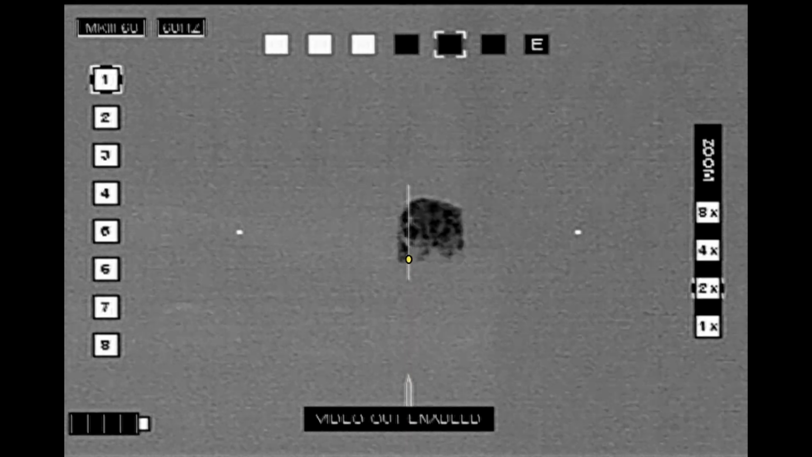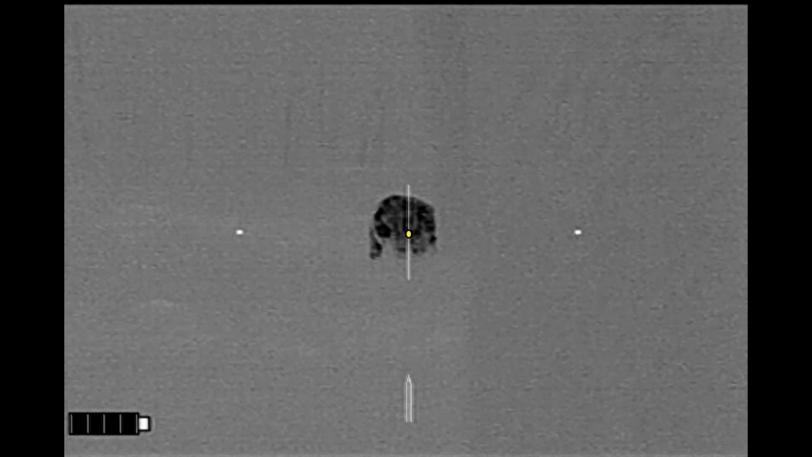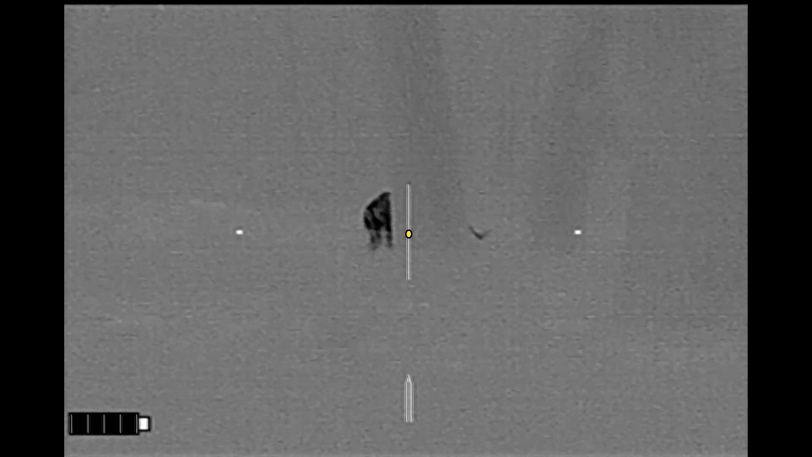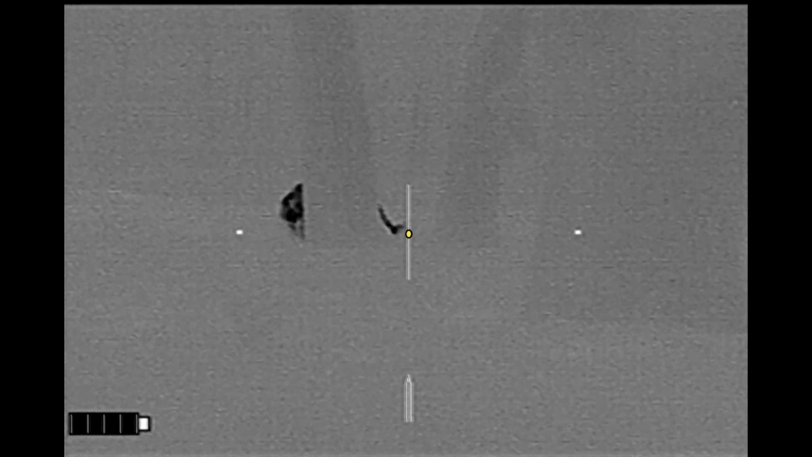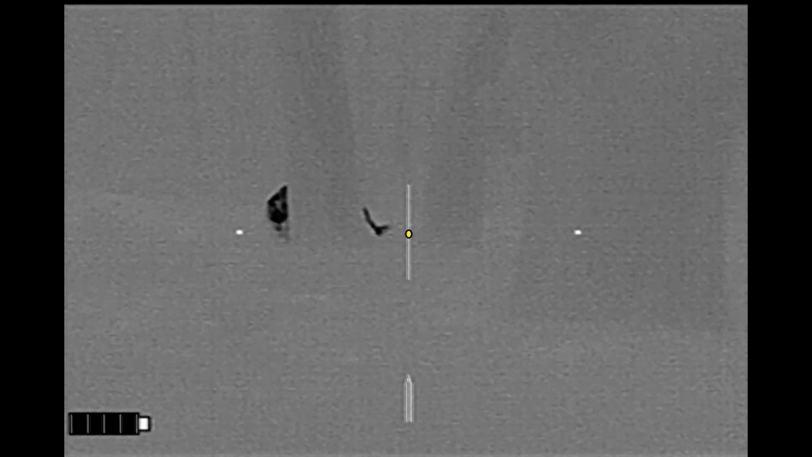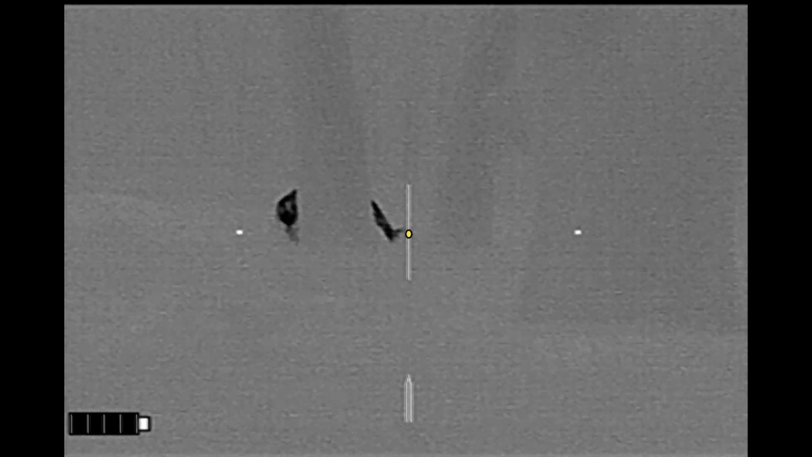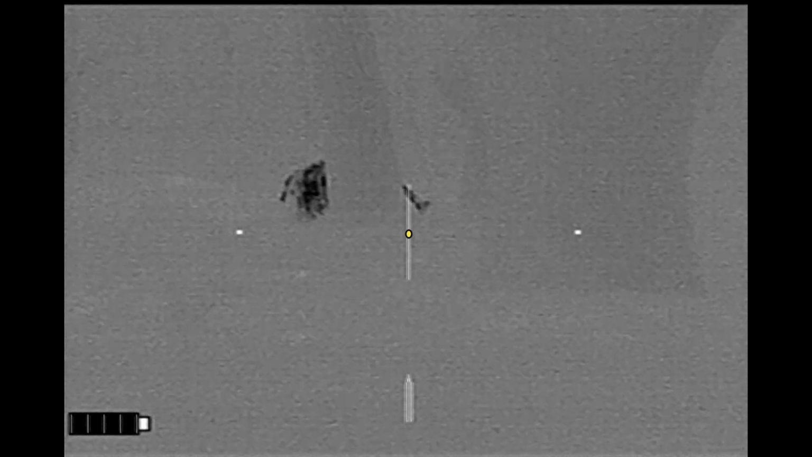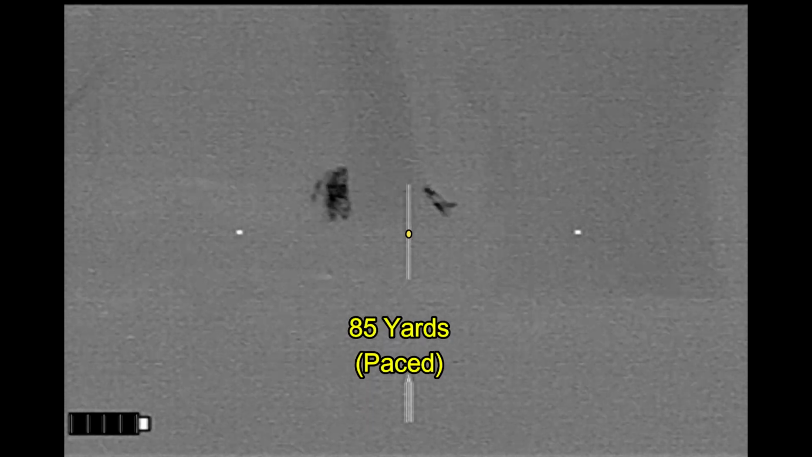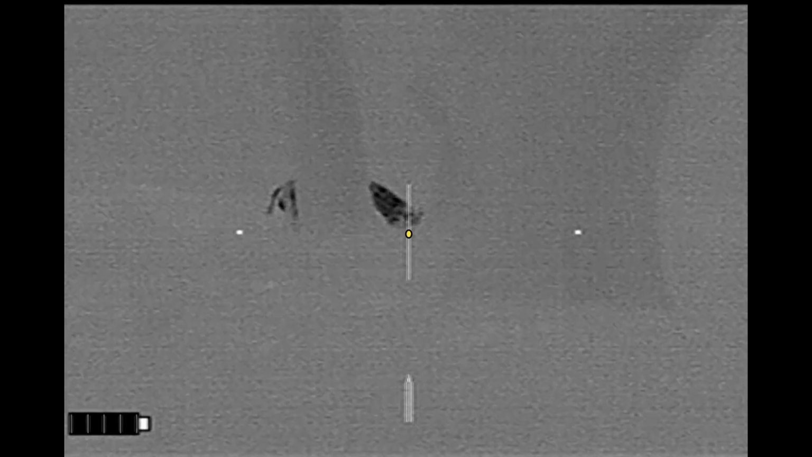And I've got the hog, but all I've got is the hog's hind end. So I move around some more. And I've got a good broadside on the hog now, no petroleum tanks in the background, but the hog is behind a tree. And it was probably about 5 minutes that I tried moving back and forth to get a better view on this hog. And it stayed behind the tree. But finally, he steps up right here.